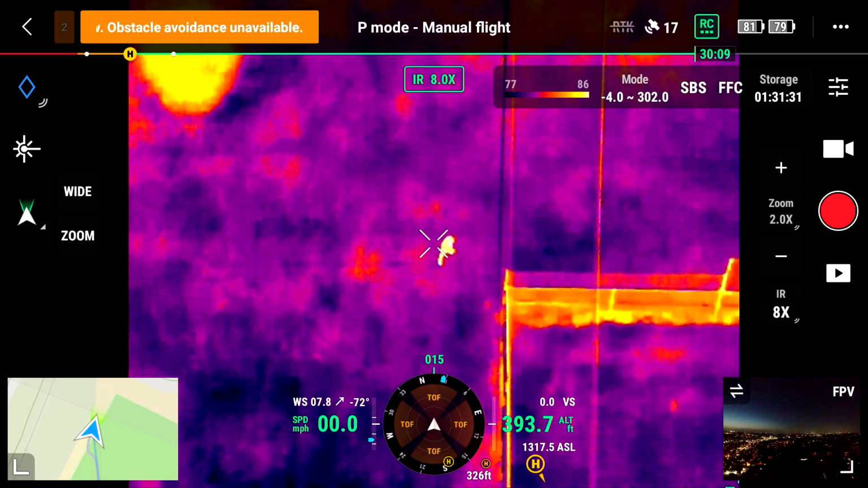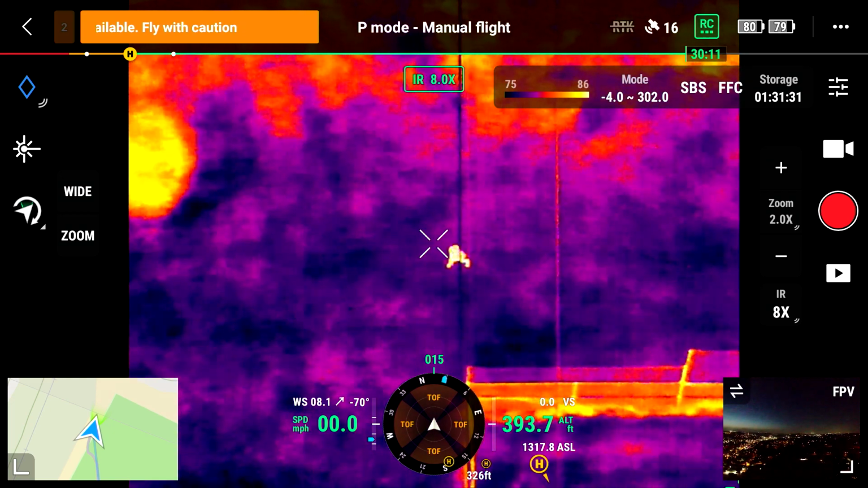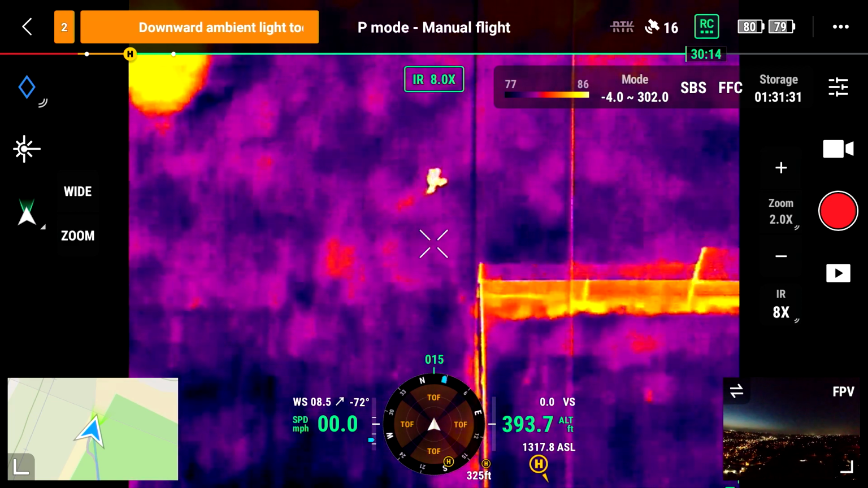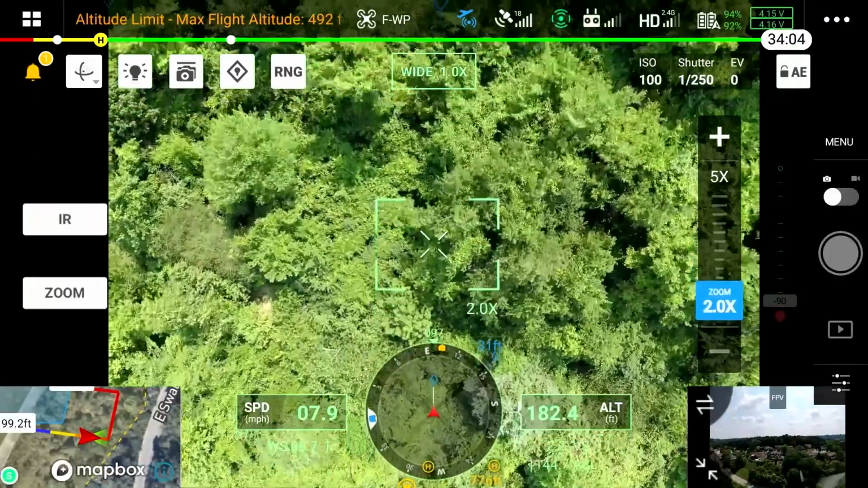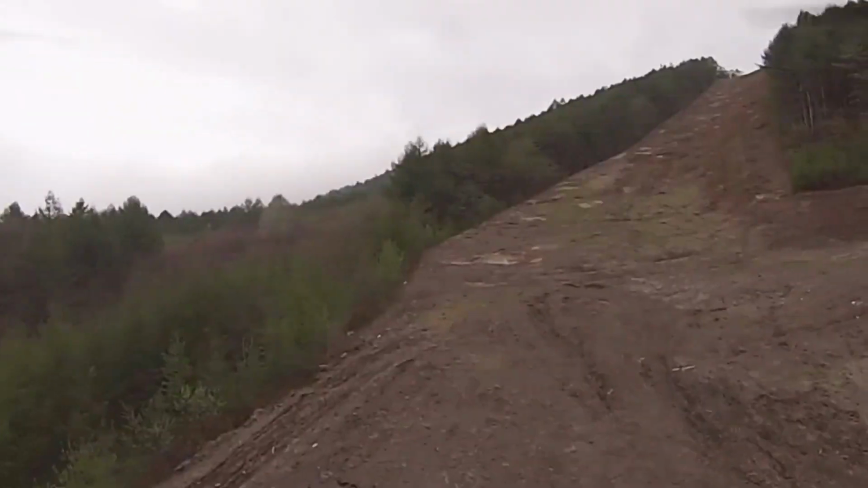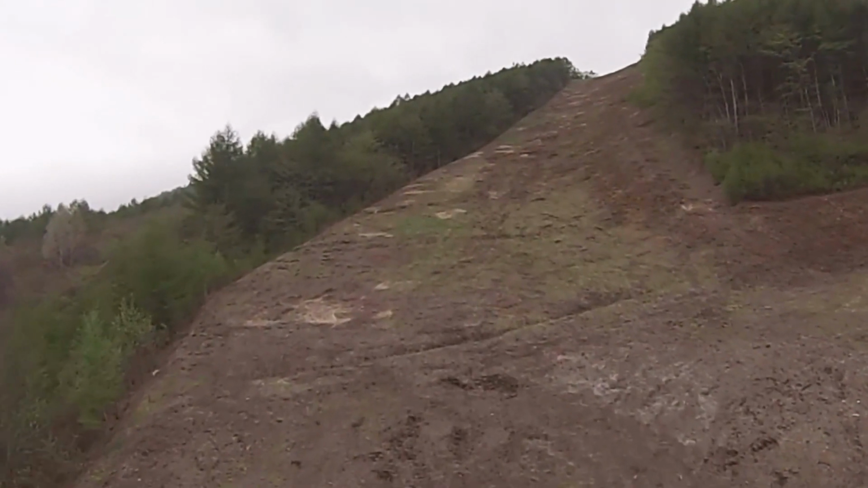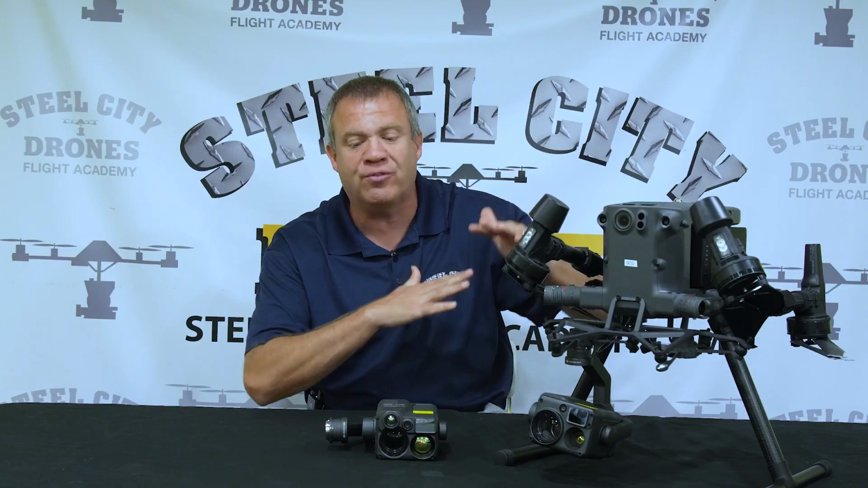So now, to conclude, I'm going to say that we really want to look at the N version if we're only looking for nighttime capability and are not concerned with daytime flying as much. Or if we have nighttime flying in very mountainous terrain, with a lot of changes in altitude, where we want to set up search grids and want that extra protection so that we're always at a safe margin above the highest trees and obstacles, that's where this is going to shine.